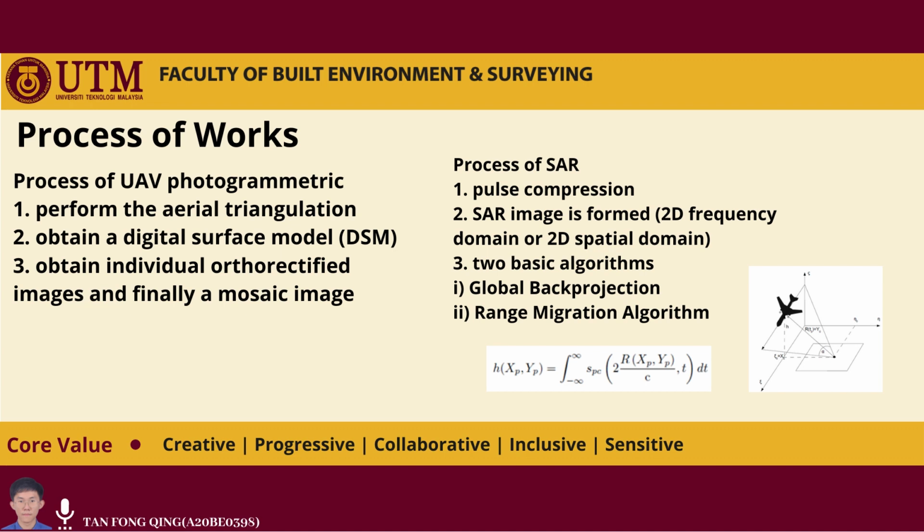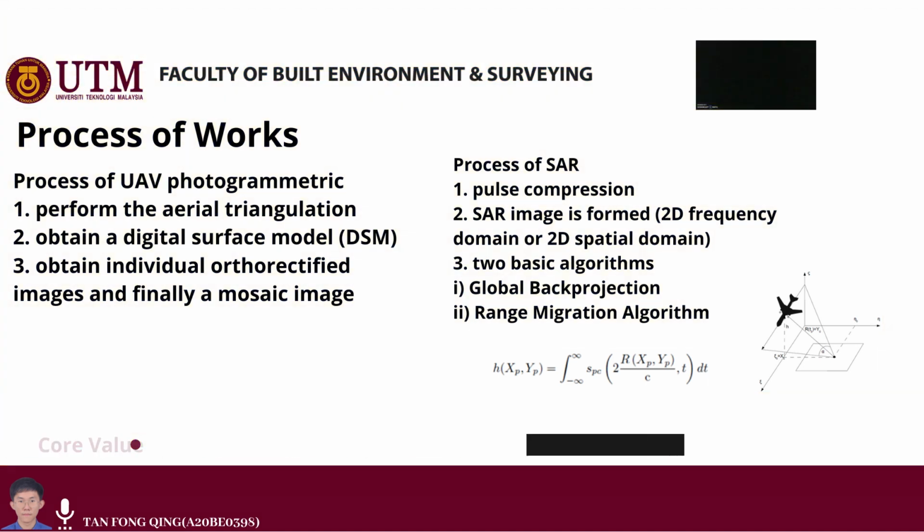So the GBP is used to produce the SAR image in the form of 2D spatial domain, and the RMA is used to produce the SAR image in 2D frequency domains. Below, it is the formula and the figure to explain these two algorithms.